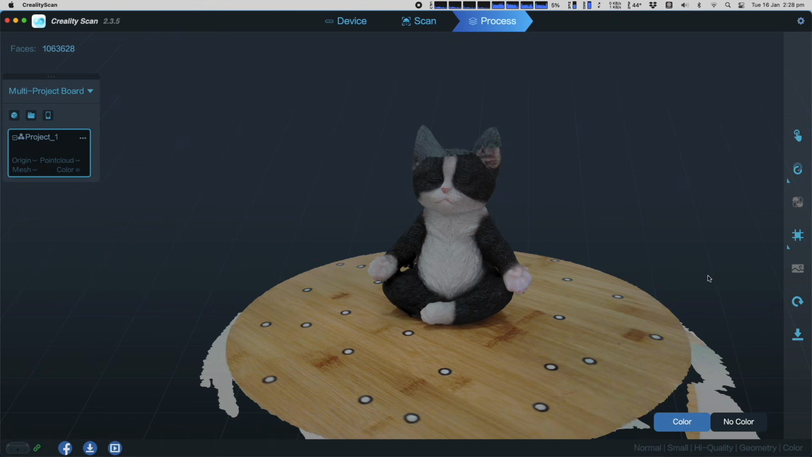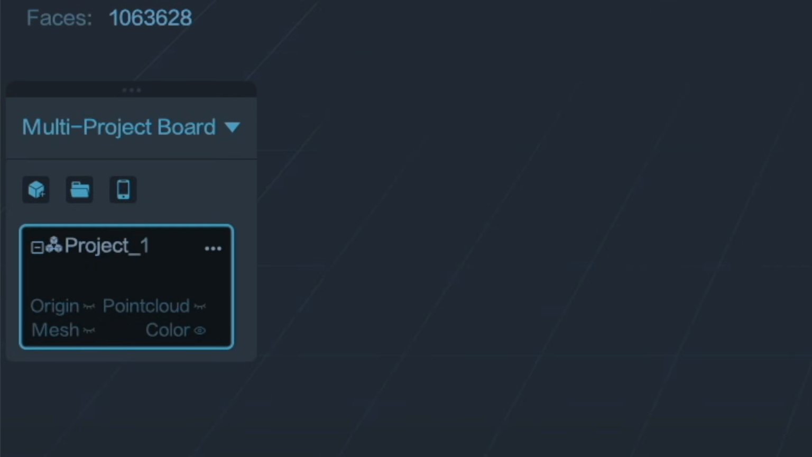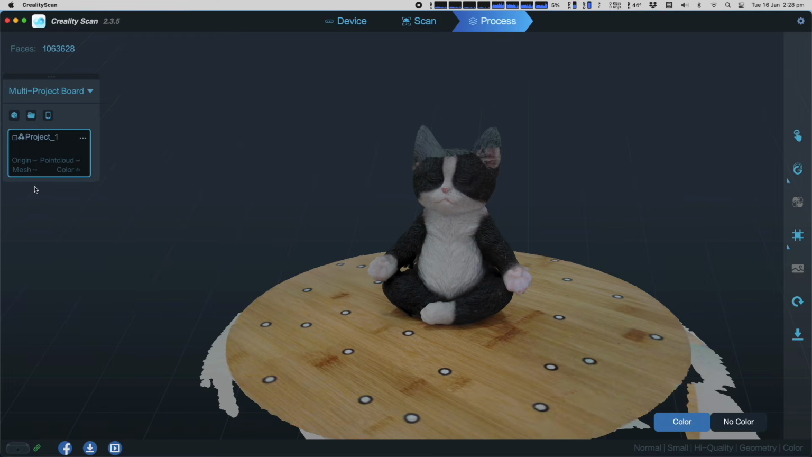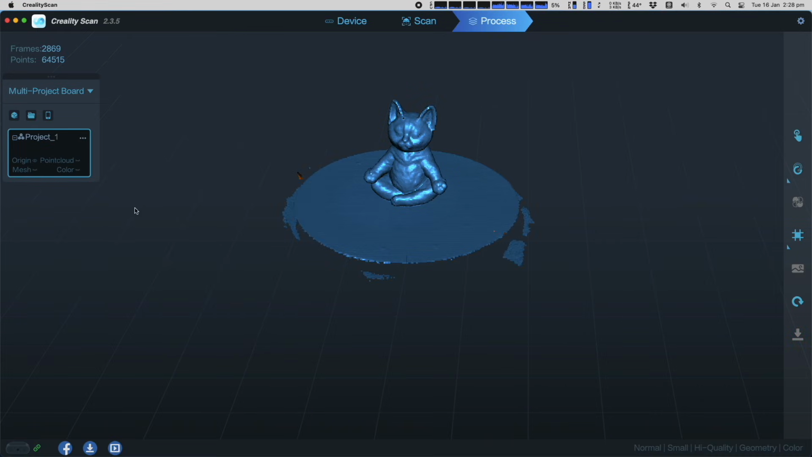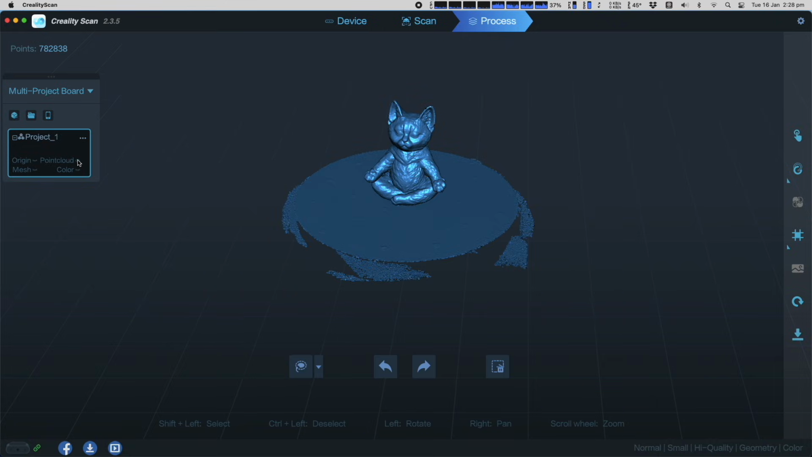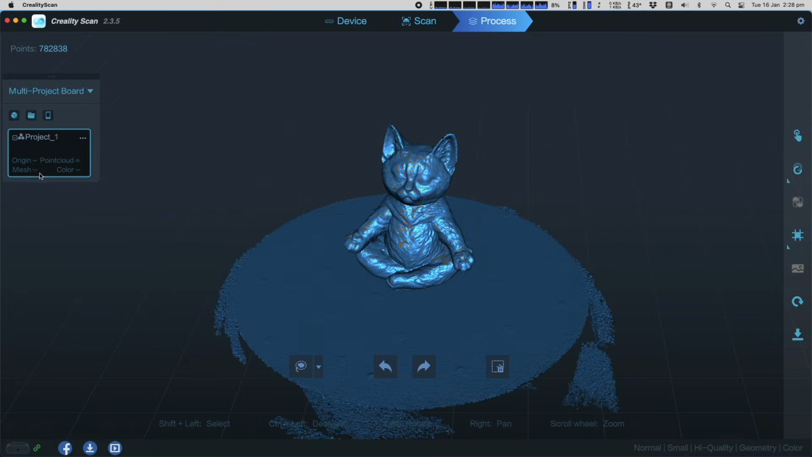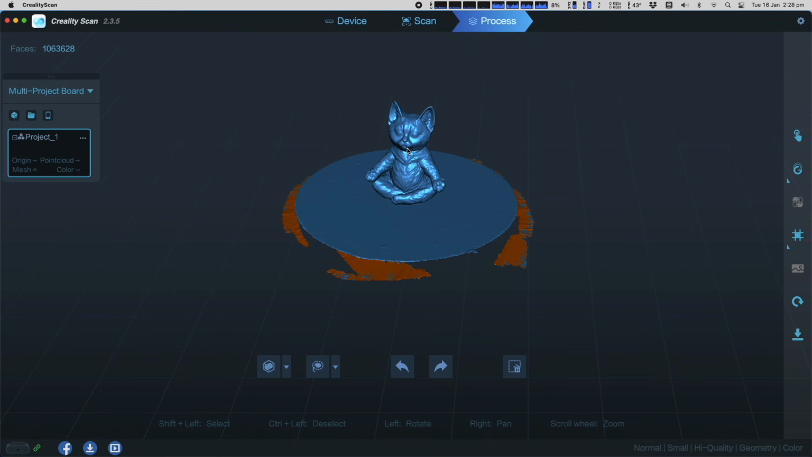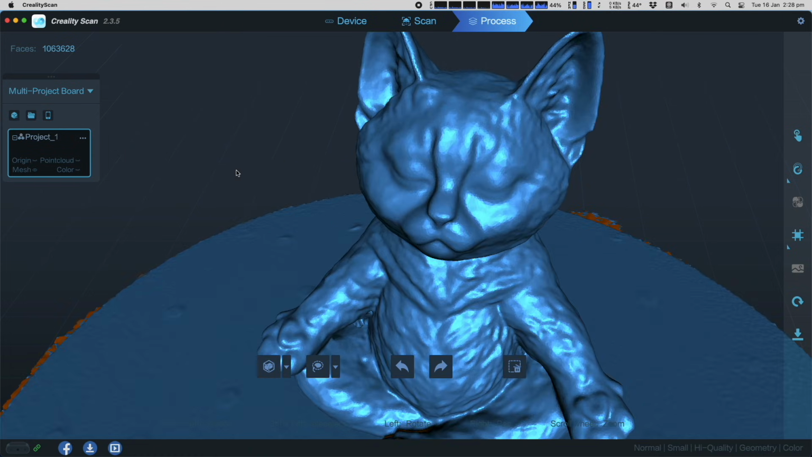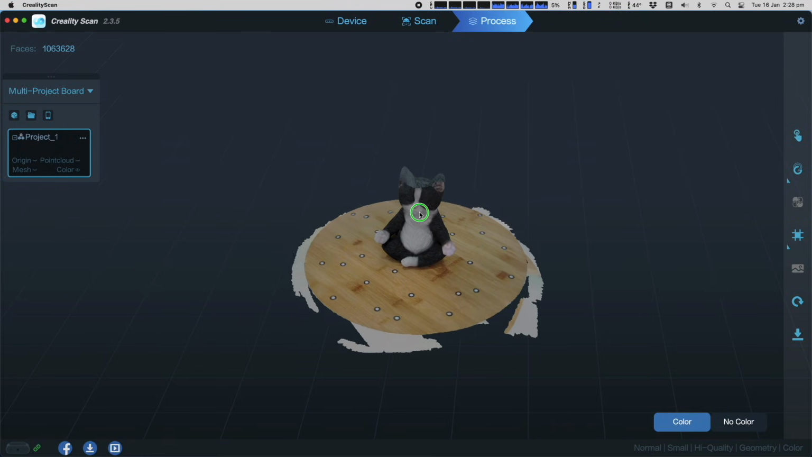On the project board, you can see my Zen Kitty project here, and you can see 4 items underneath. The first is Origin. If you click on the little closed eye icon next to it, you can view the raw scanned points. Click on the eye next to the point cloud to view the process and optimize points. Click the eye next to Mesh to see the wireframe created from the point cloud, and click on the eye next to Color to see the image mapped onto the wireframe.